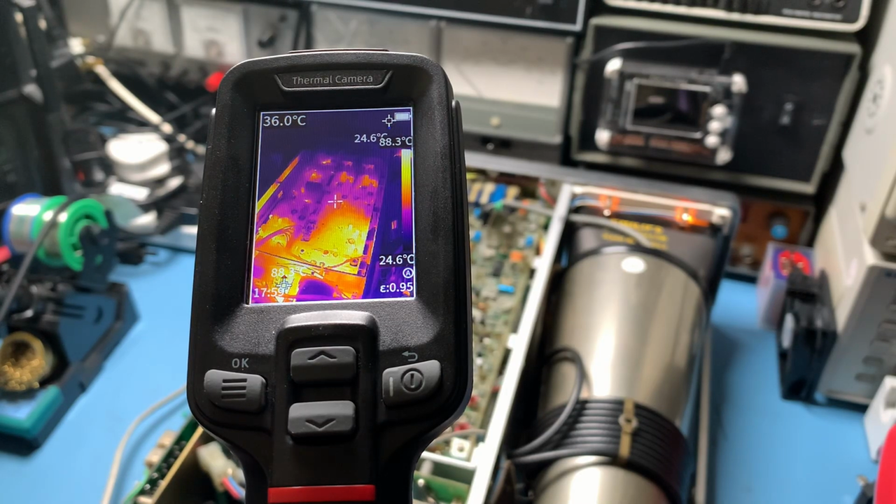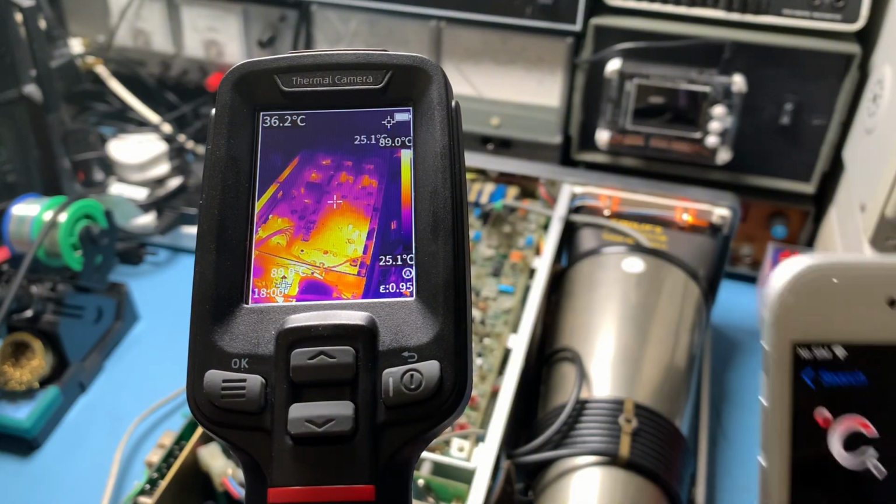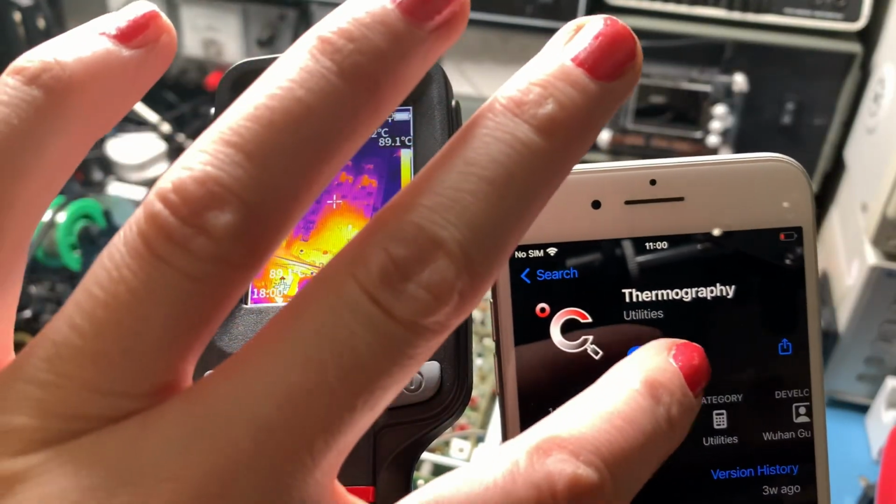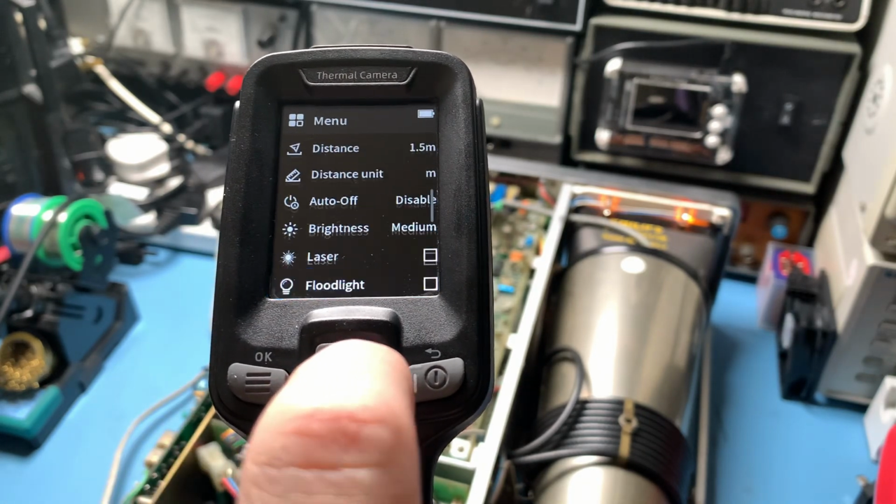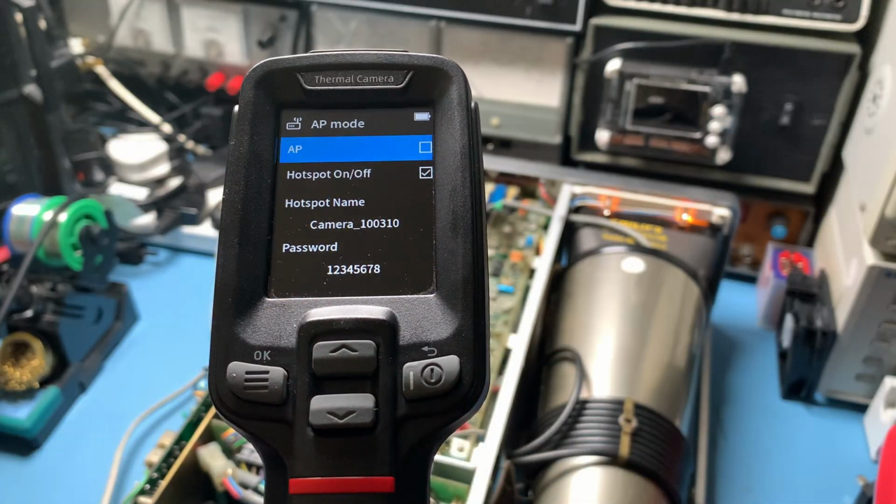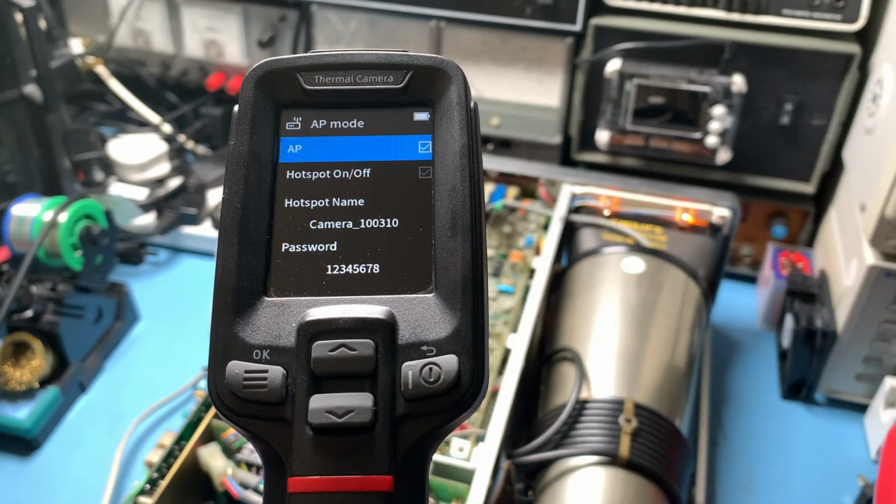This seems a really good time to try the app. If you're an Android user, you can get it from the Google Play Store. If you're on iOS like myself, you can get it from the App Store, and the app is called Thermography. So open the Thermography app. There we go. In the camera menu, you do have to turn on the access point. When you go into AP mode, we're going to turn AP on. So your hotspot is on. There's your hotspot name, camera 100310, and your password is just that.